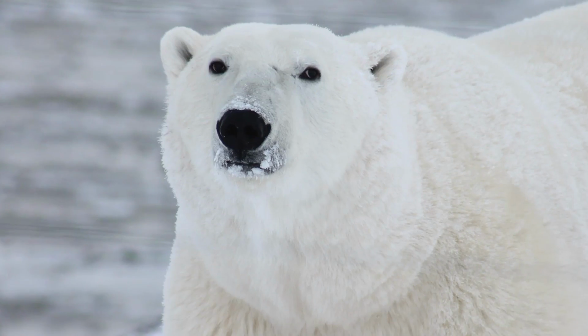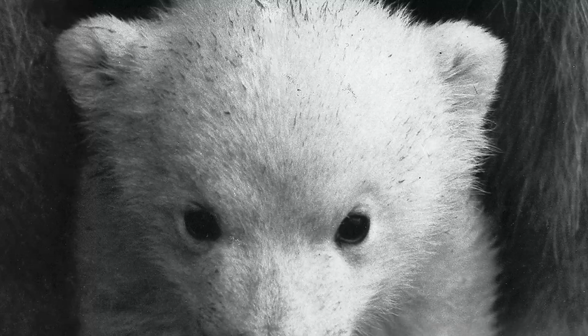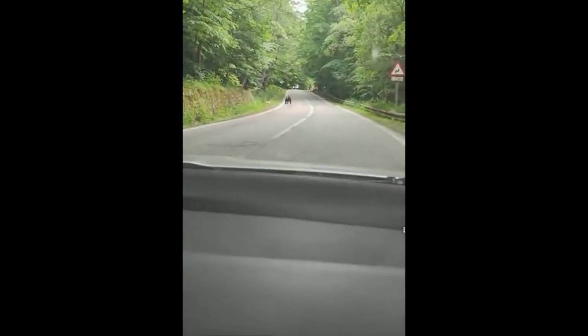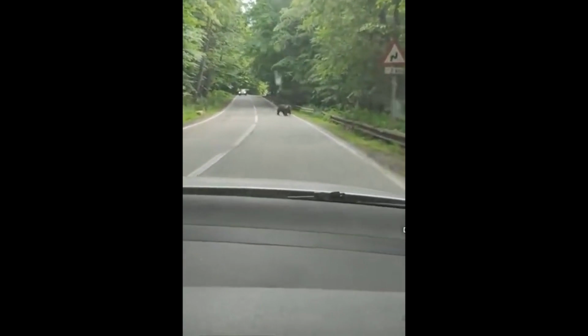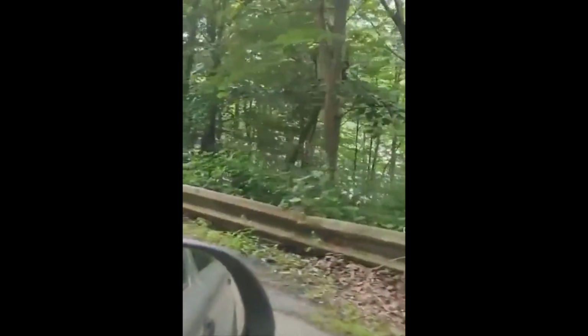Bears are generally known as fierce and wild predators, but there are moments when they display remarkable cuteness and heartwarming behavior. This particular couple captured a video during their journey in which they encountered a brown bear on the road. As the car passed by the bear, you could hear the man holding the camera gasping. It seemed like a mix of fear and excitement.